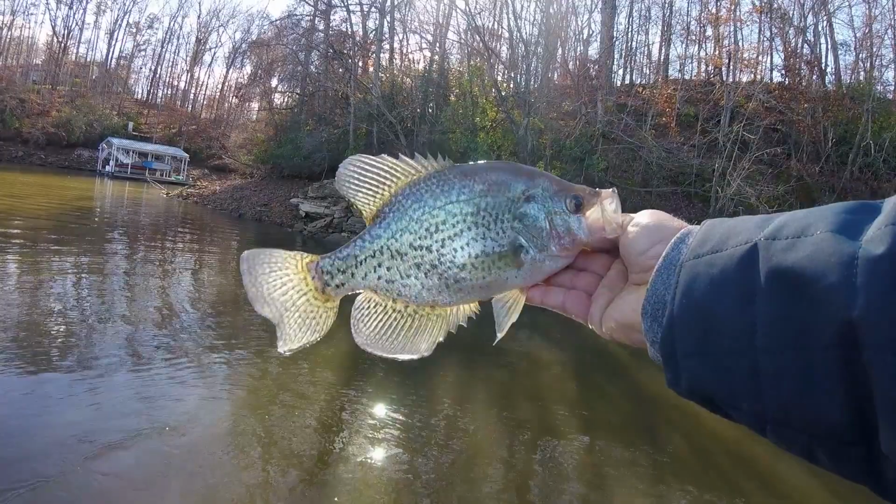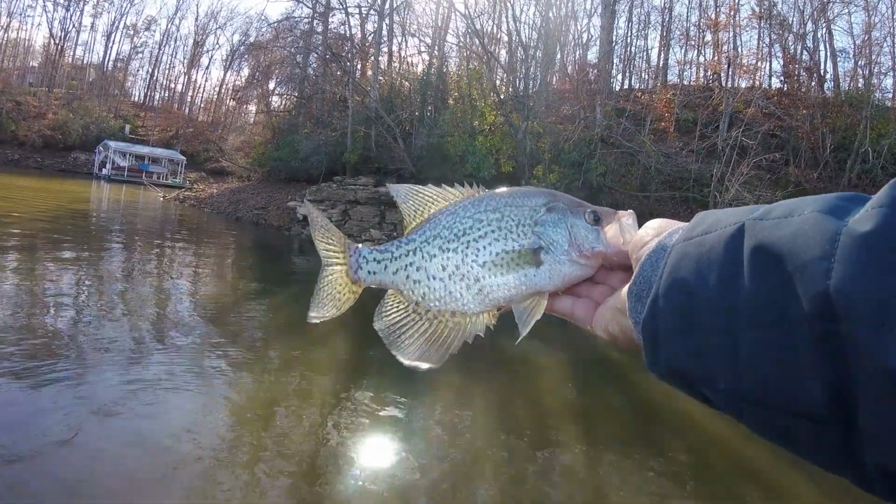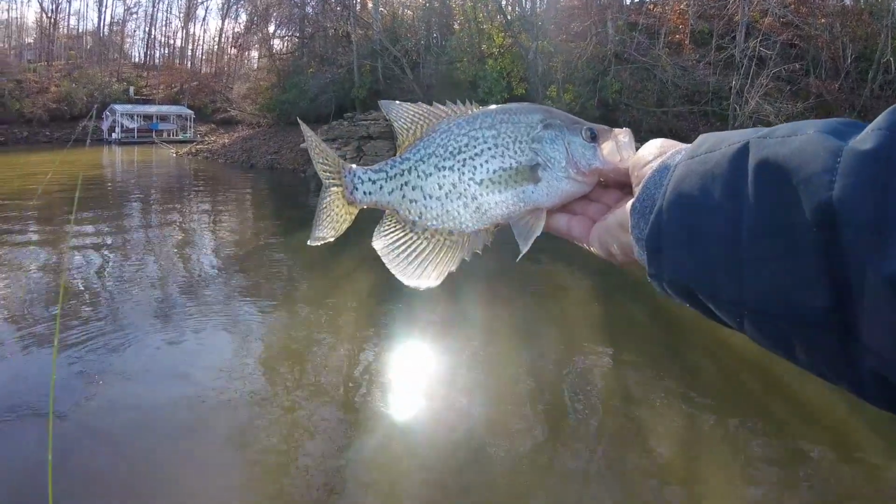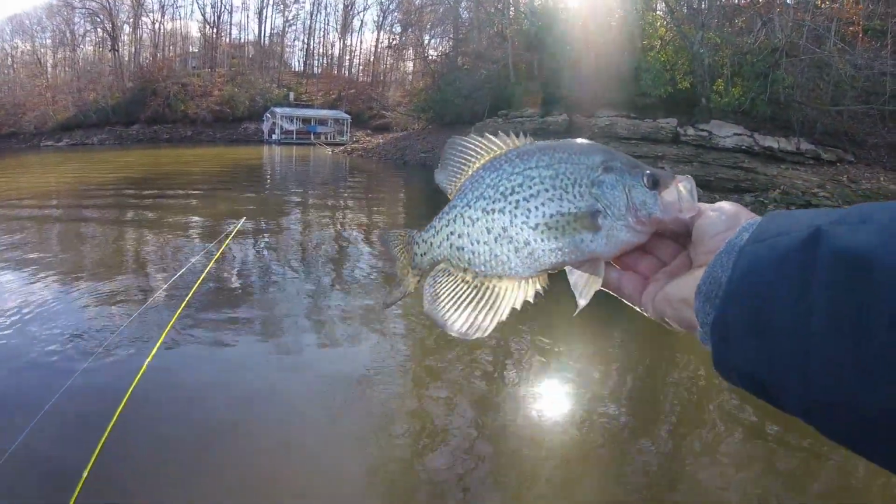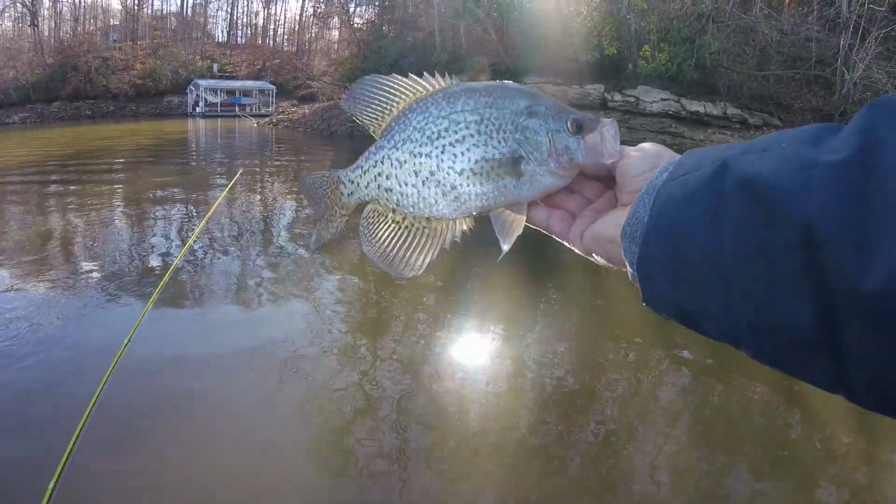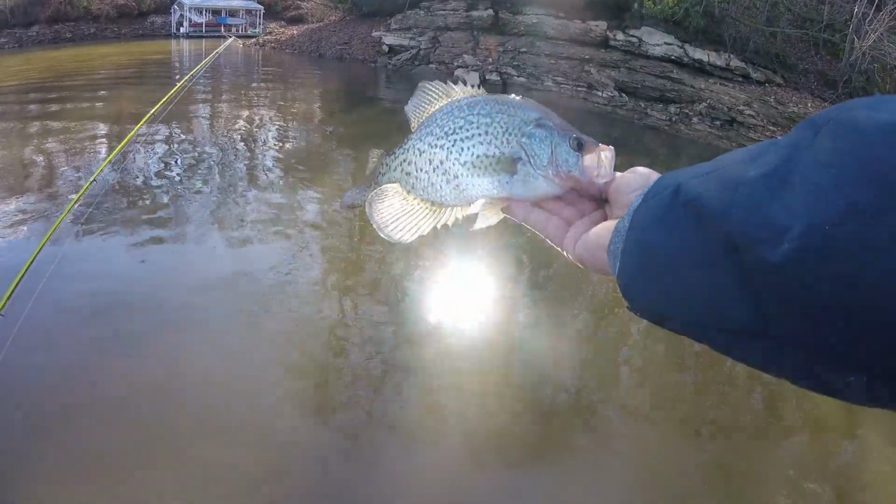I think you've got to drop it right on their nose and not move it much. I think the tree is actually helping us when we land on the trunk and it slides down. That's just a guess, but it seems to be working right now. I'll let you go back home.